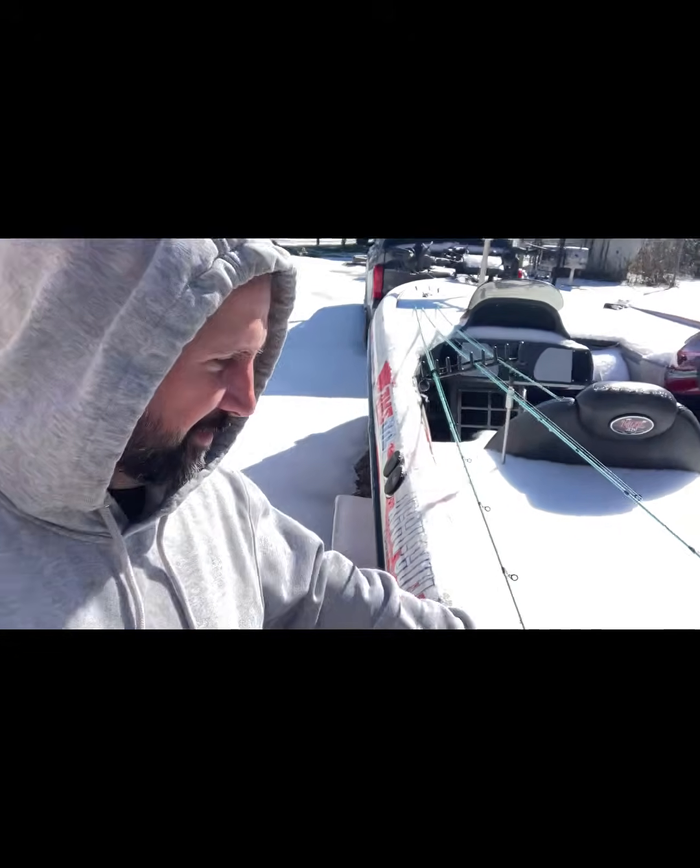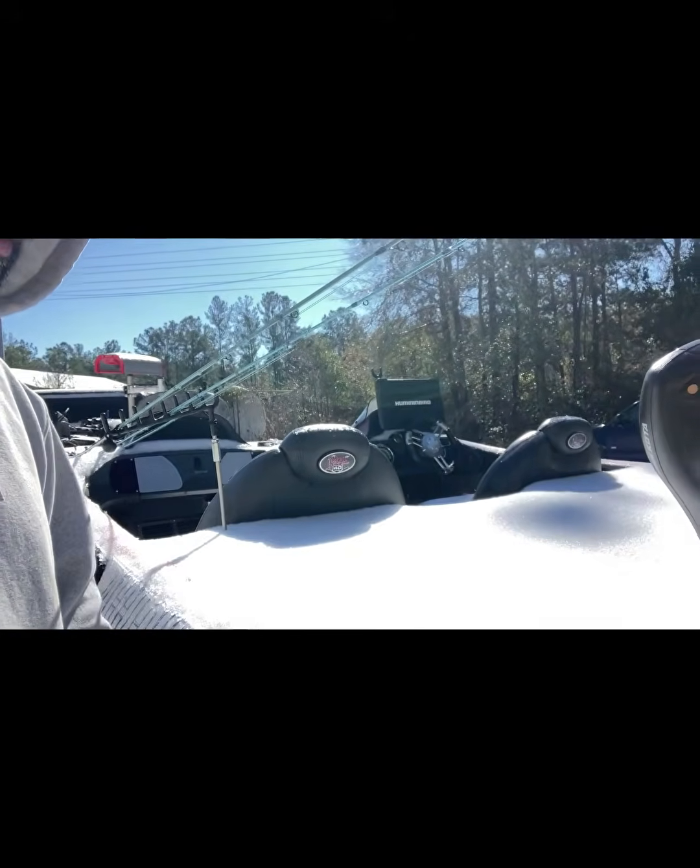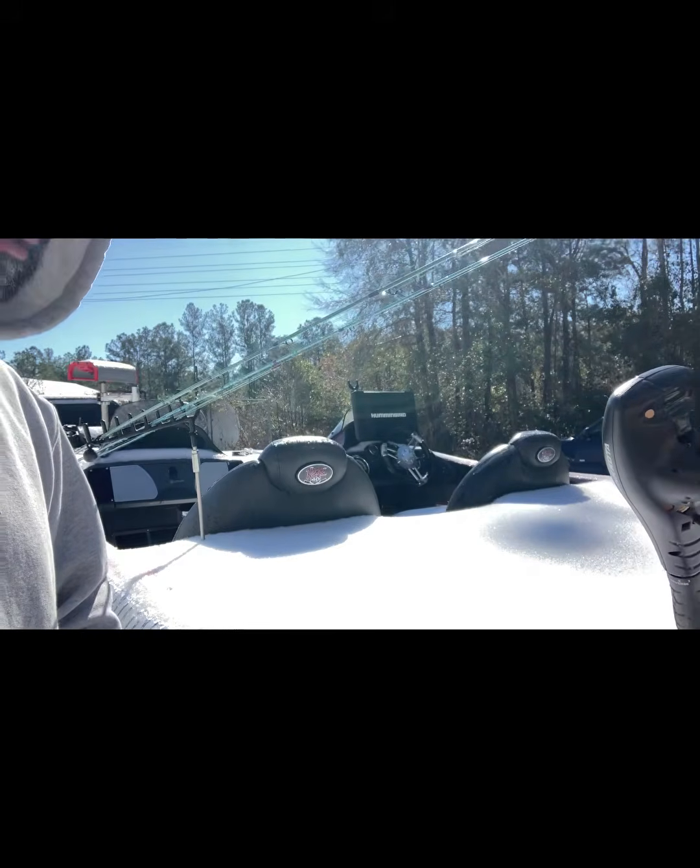But they don't salt roads in Florida, so everything's kind of froze over. And you can see how white it is. You can see how deep it is. The deck on the old Ranger Z21 here, it's level with it. That's probably a good 4 or 5 inches, and it's froze.